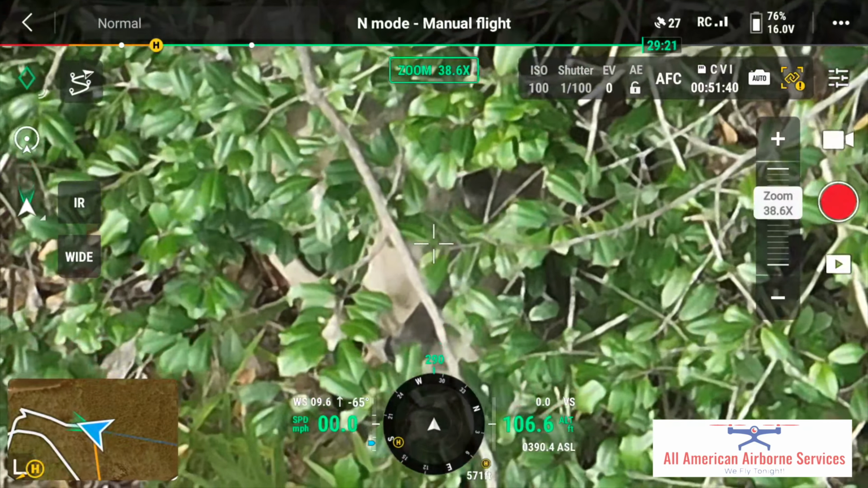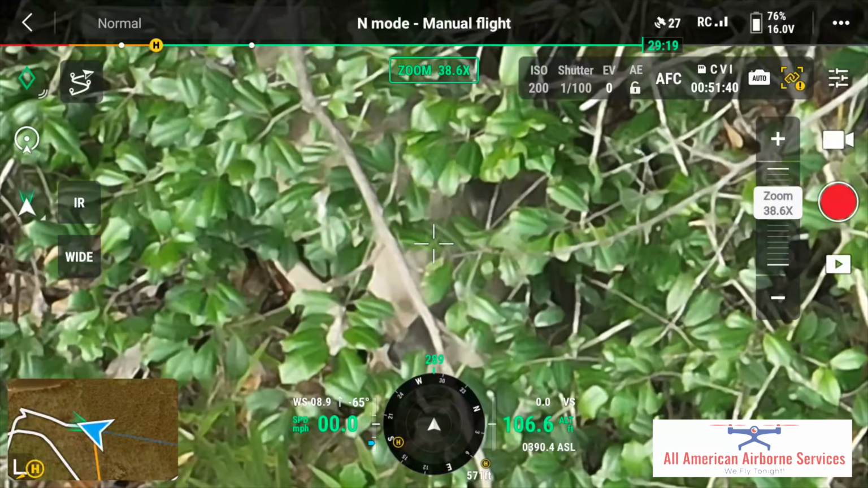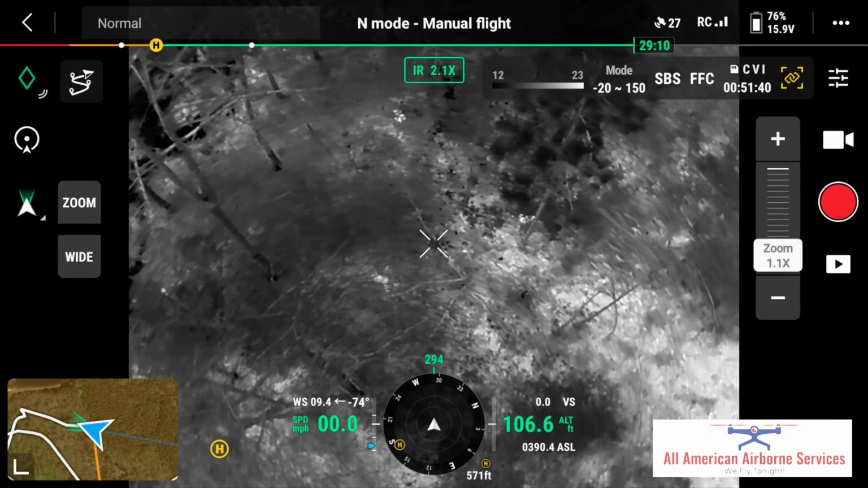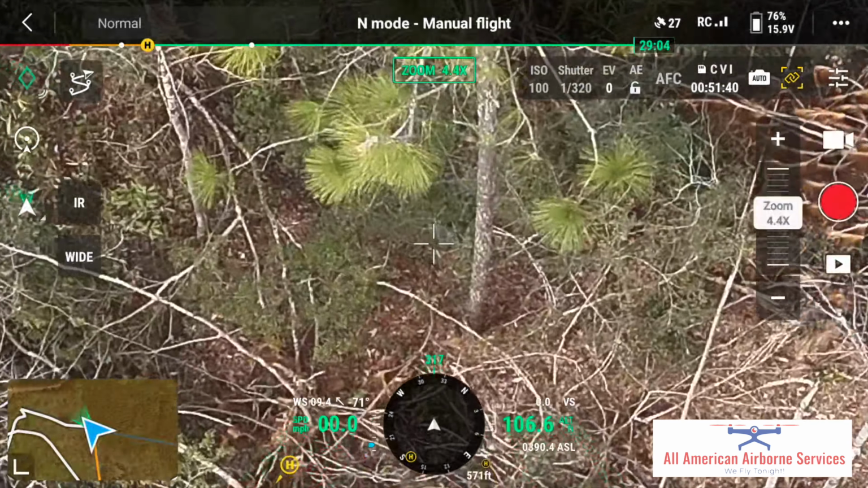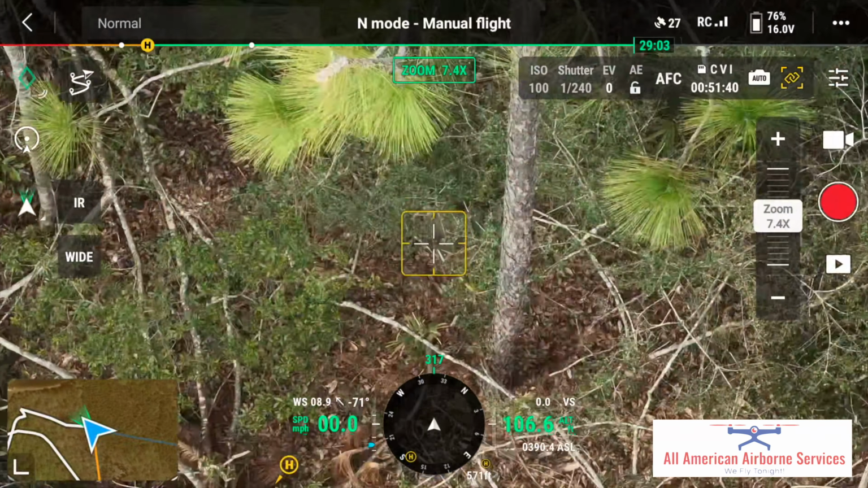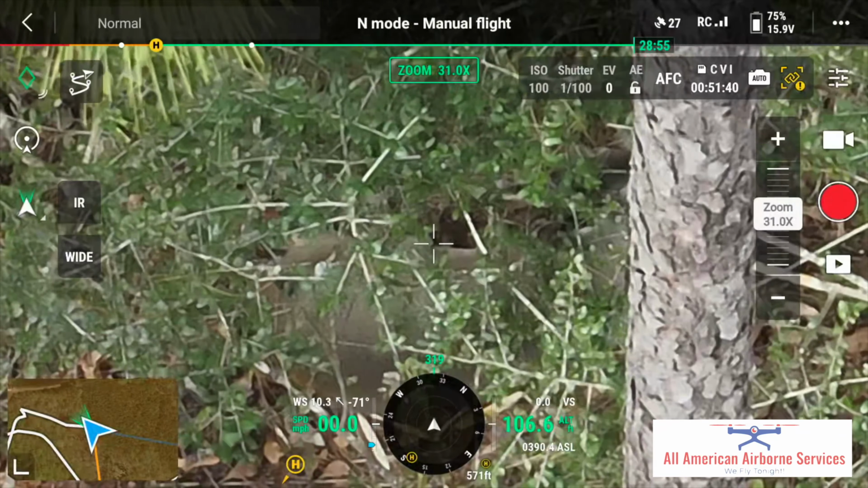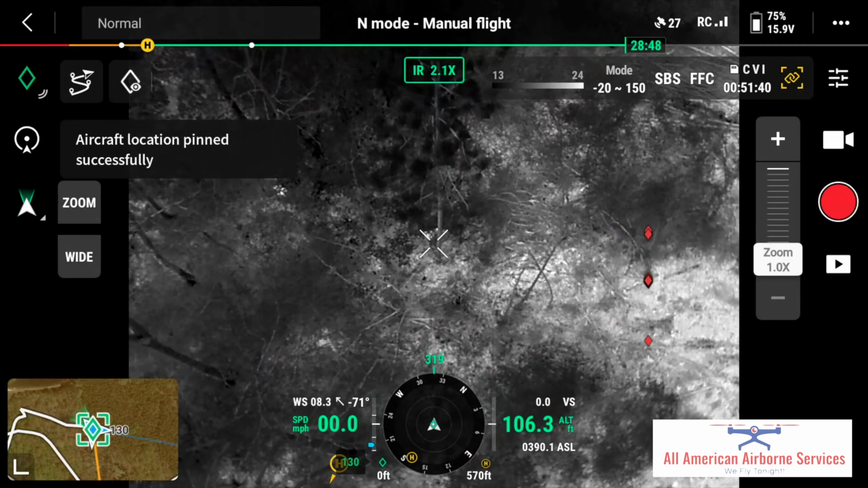Oh, that's cool. Yeah, it's a doe, and she's very much alive. Very much alive. And then there's probably another one right there. I never saw him. I walked up there and ran into some briars and had to turn. And when I turned, it took another step forward. Doe there, bedded. Okay. All right. So let's mark them.